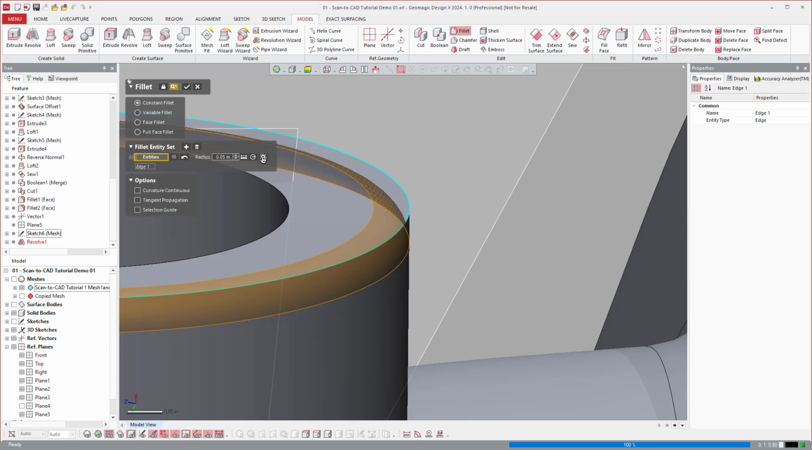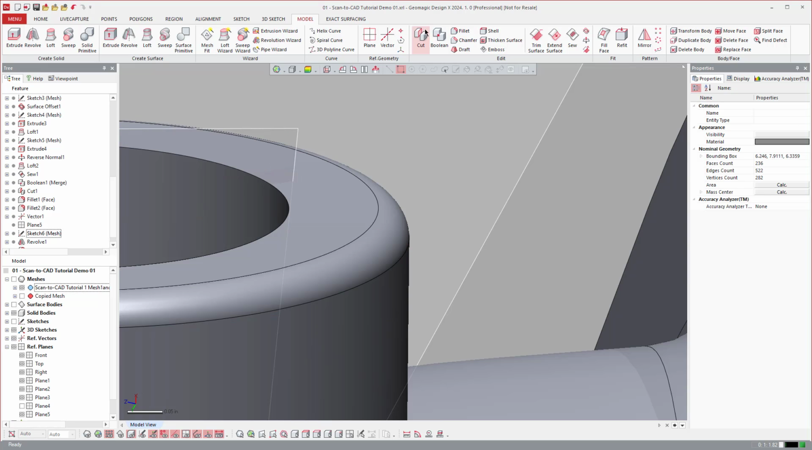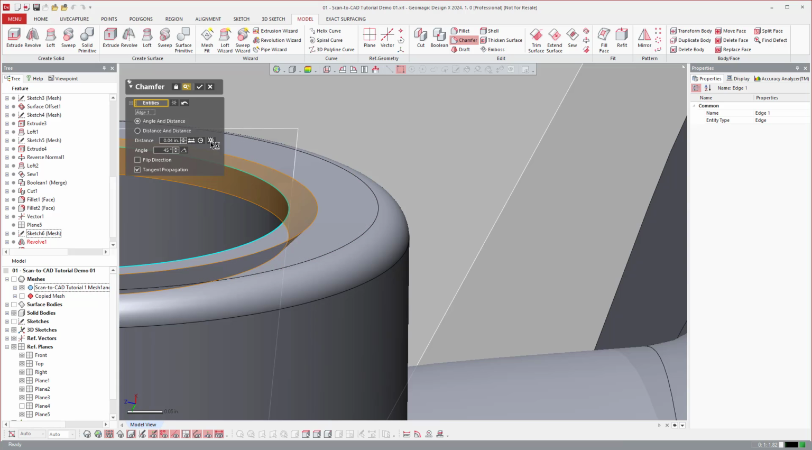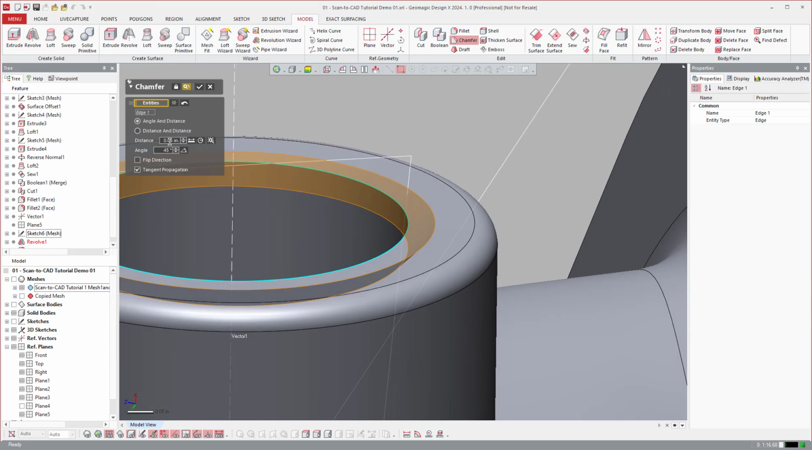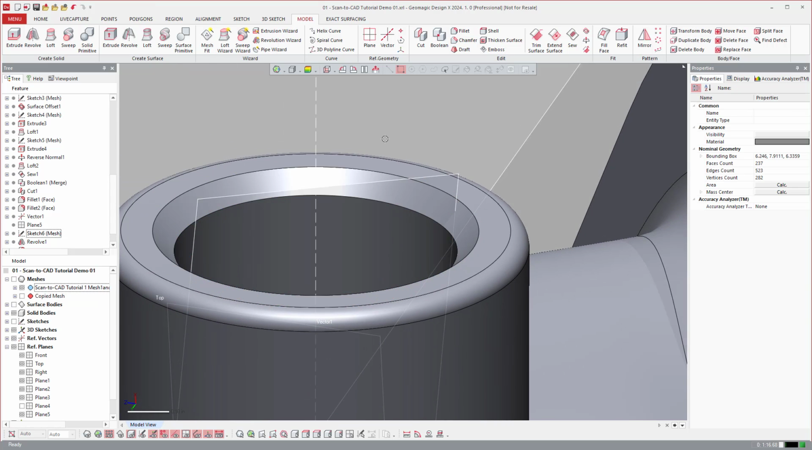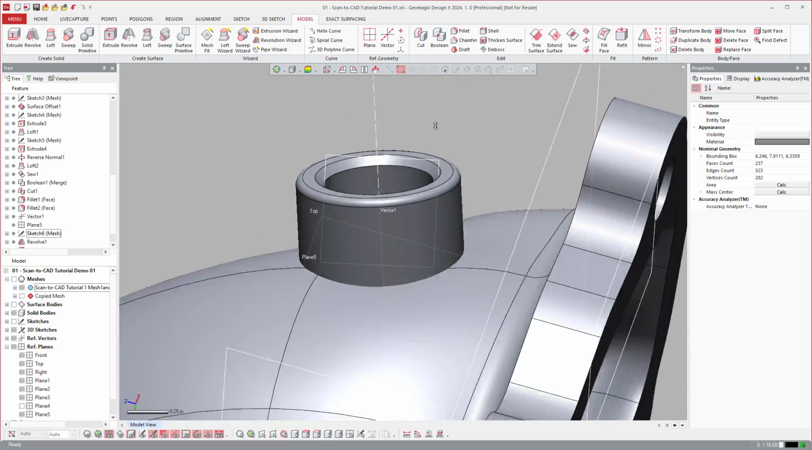And then I could run the wizard here, and it'll tell me what it thinks it is. So if I say 04325, boom, hit OK, accept that. And then let's run a chamfer. Let's ask it to calculate for me. There we go.